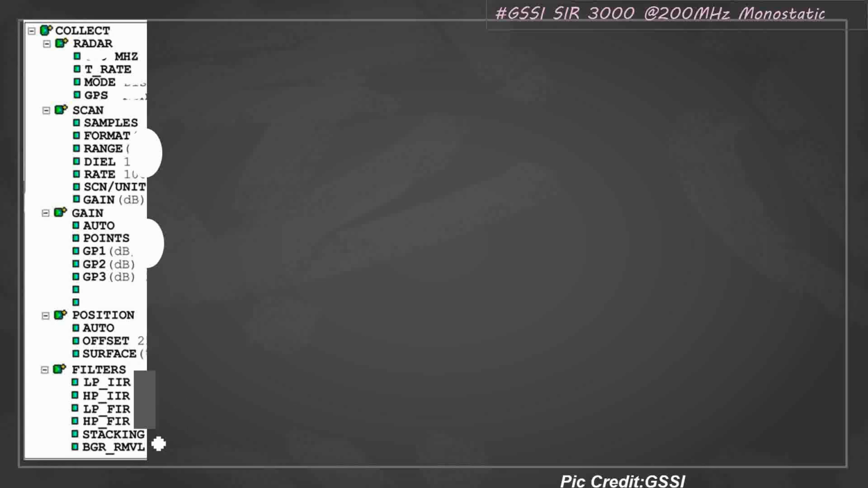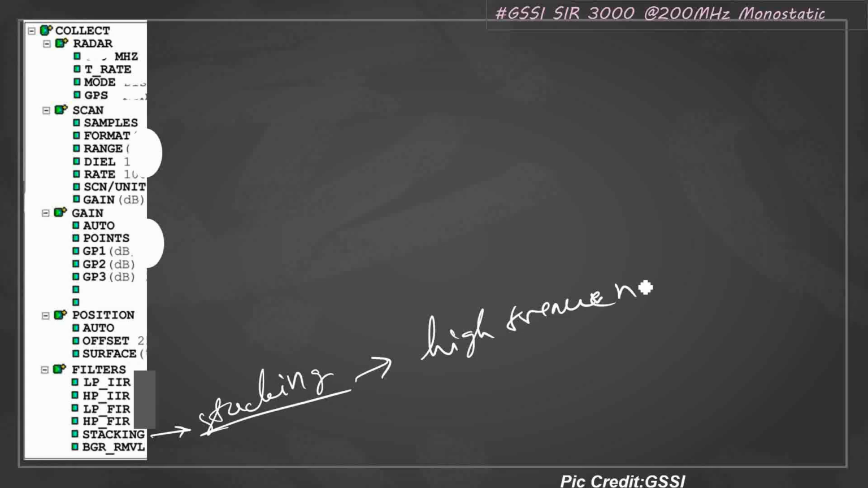Next, you can see here the stacking. Stacking means how many times you are sending a signal at a point. Stacking is basically a high frequency noise reduction technique.